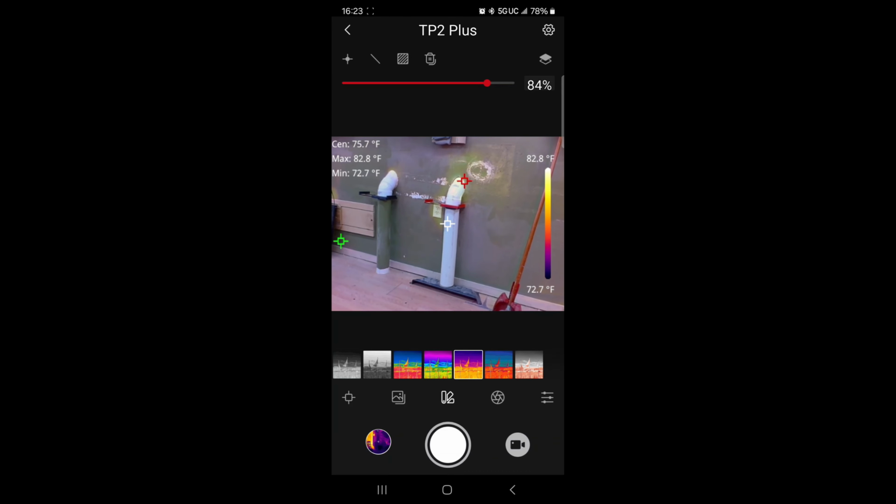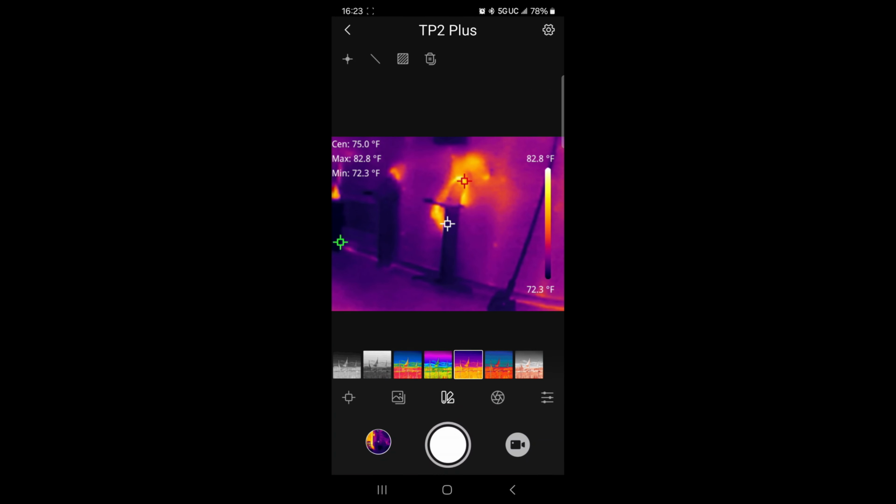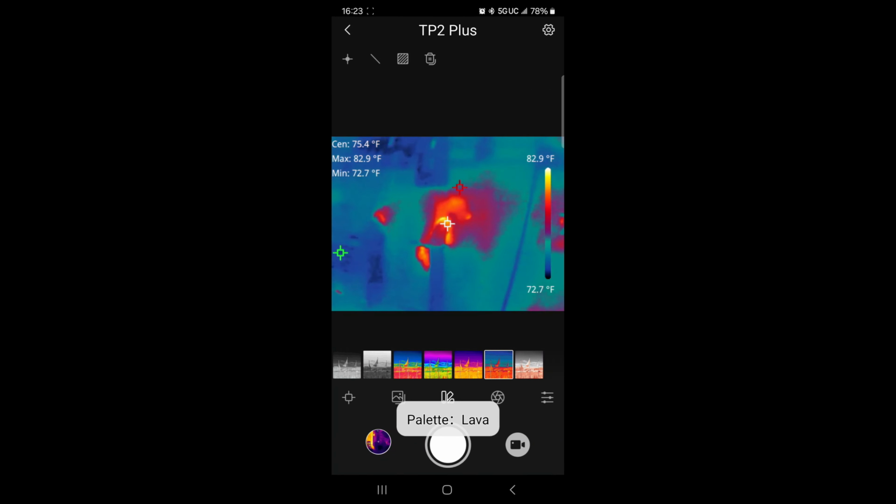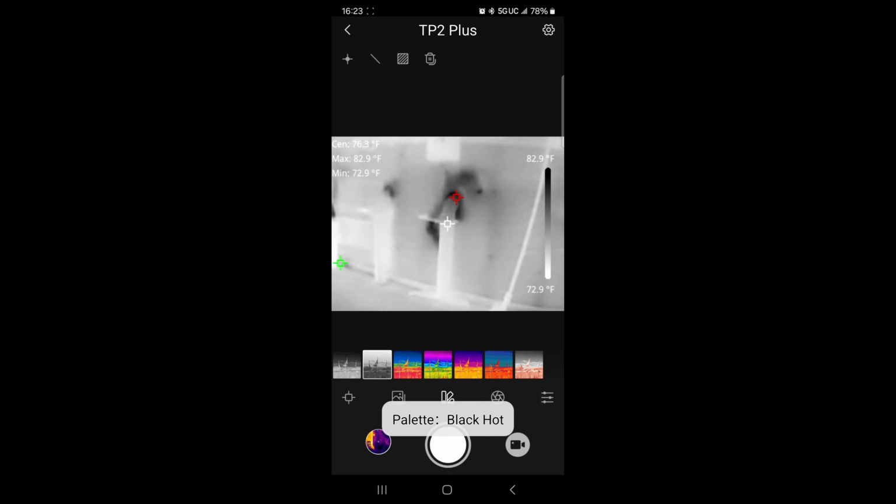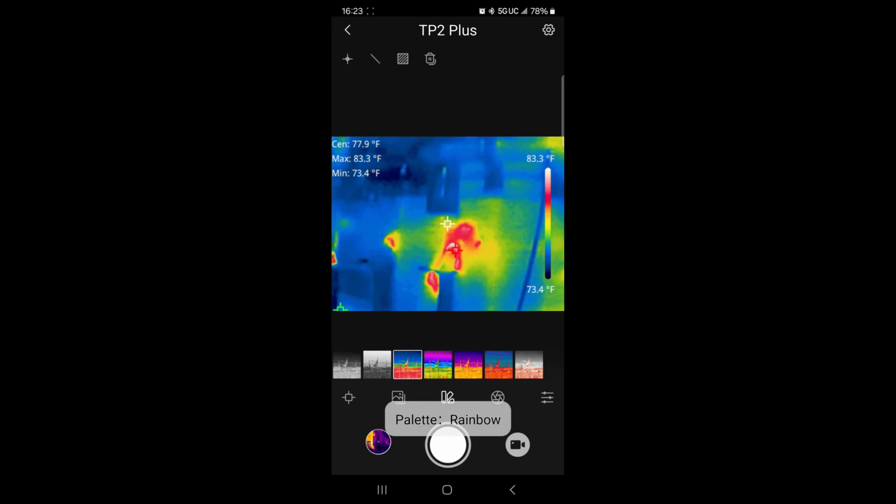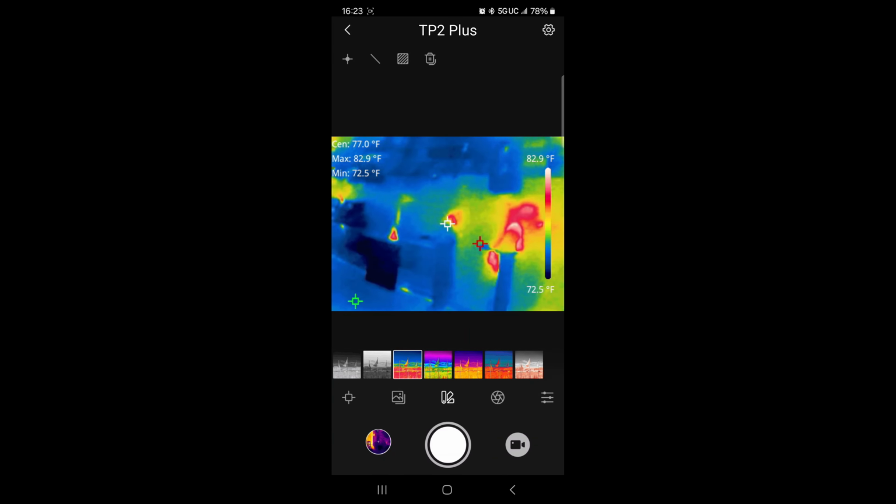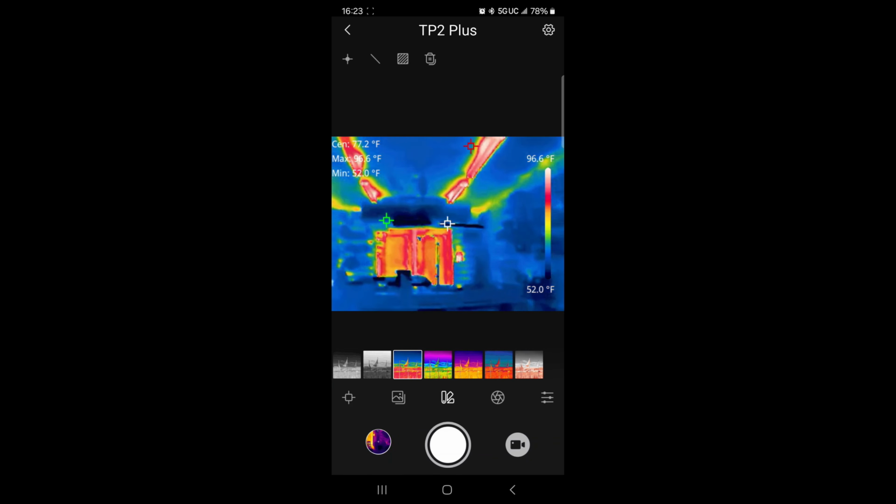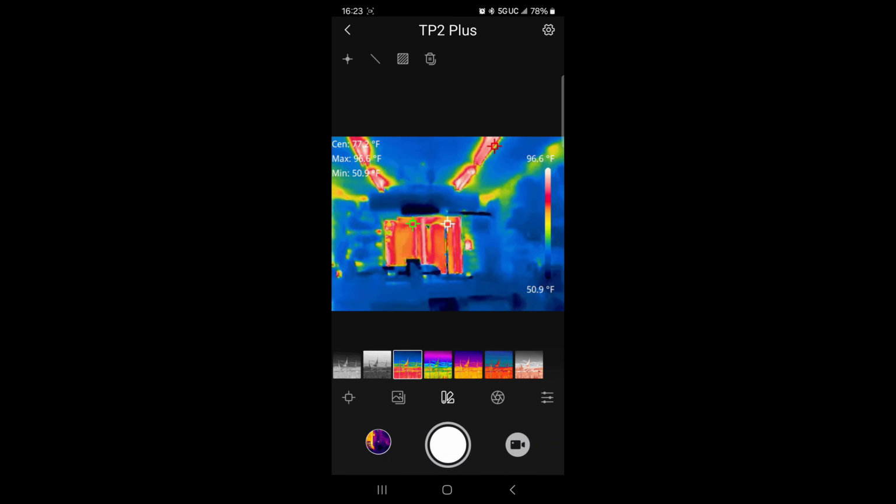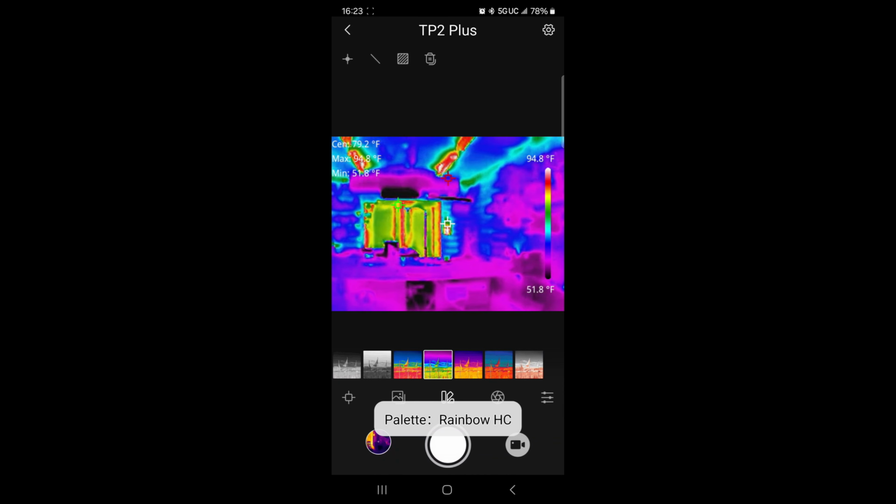We come over here to the third option, and let me go ahead and go back and change this to the thermal, and then we come over here and we can change the color scheme. So whichever one you particularly like, if you want the more chromatic or more of the rainbow colors. Again, I haven't found that one works better than the other. It's just what works for you that helps you identify your hot spots and your cold spots.